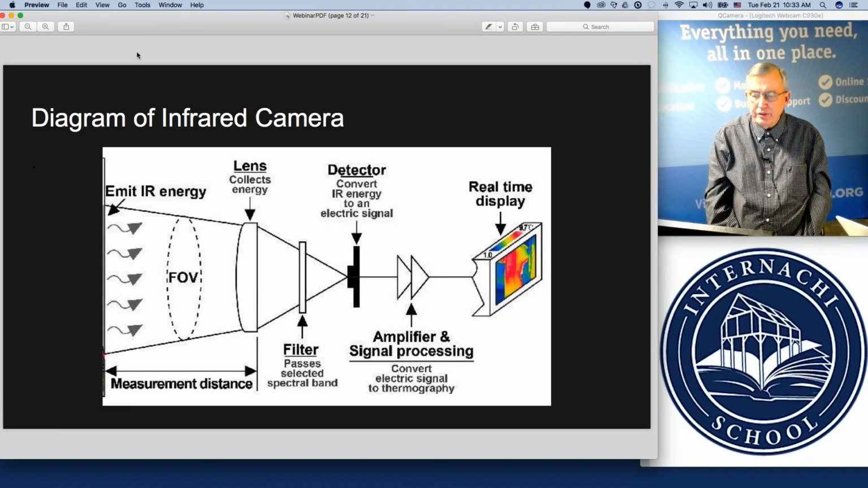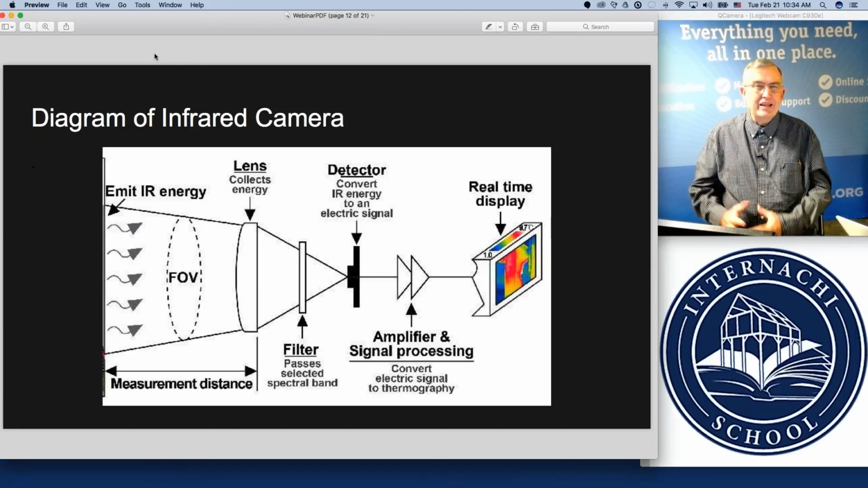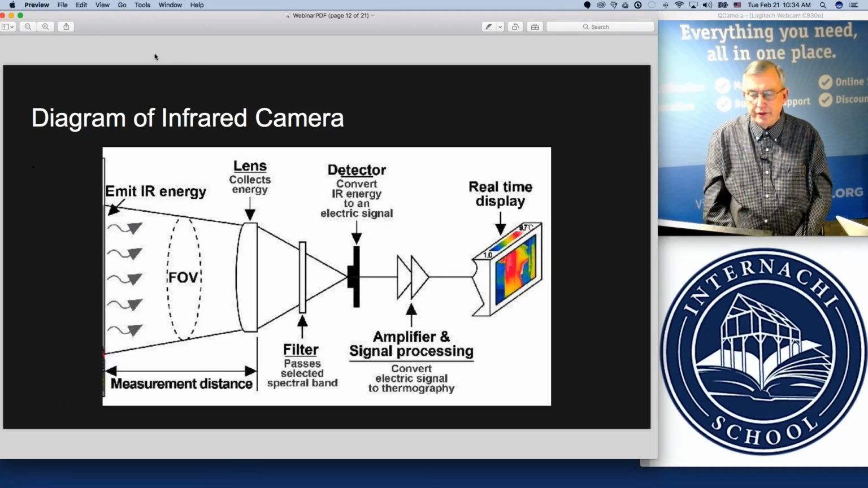The amplification process, see down there at the bottom: your signal passes through an amplifier and it's processing now. It's taking the electronic signal from the detectors and processing this. This processor has to be at a certain speed and bandwidth in order to maintain the quality of the final image you see on your camera display screen on the far right.